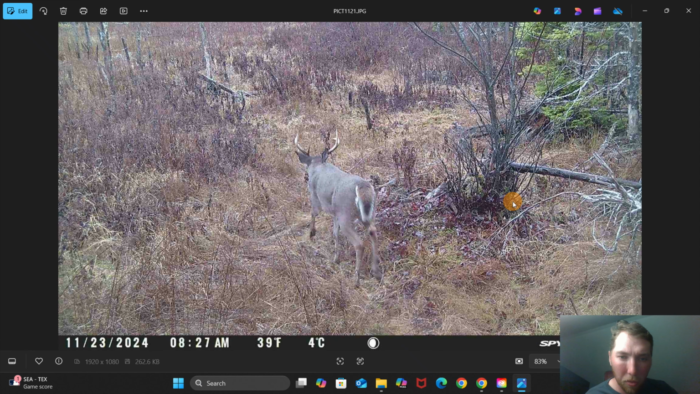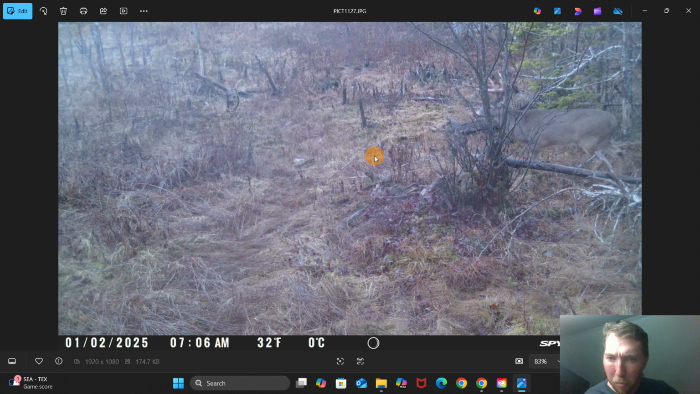These two, I was so excited about this spot. That's that first camera I hung. I didn't get jack squat off of this camera except for those two pictures. Both nice deer. Never got a good one other than those two.